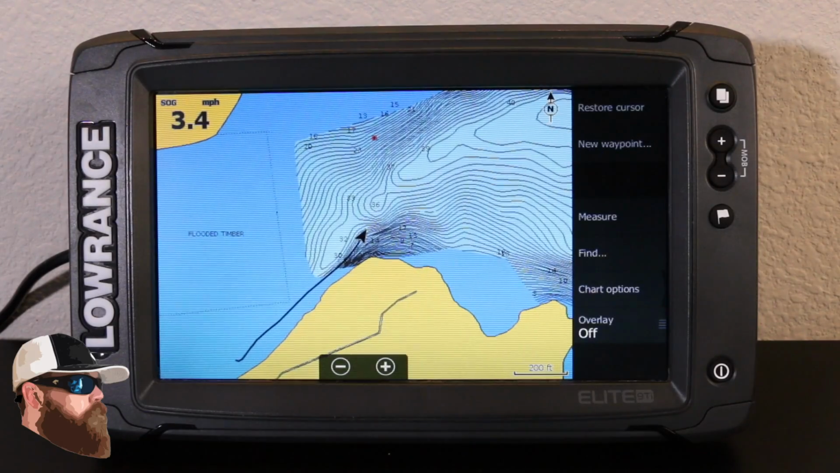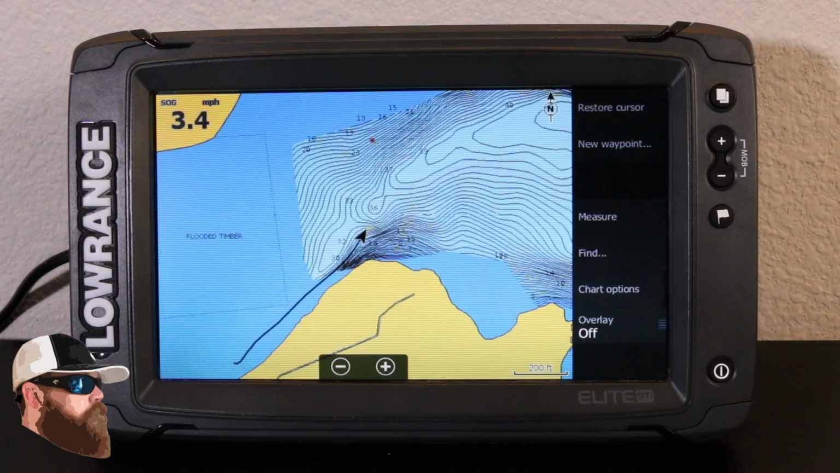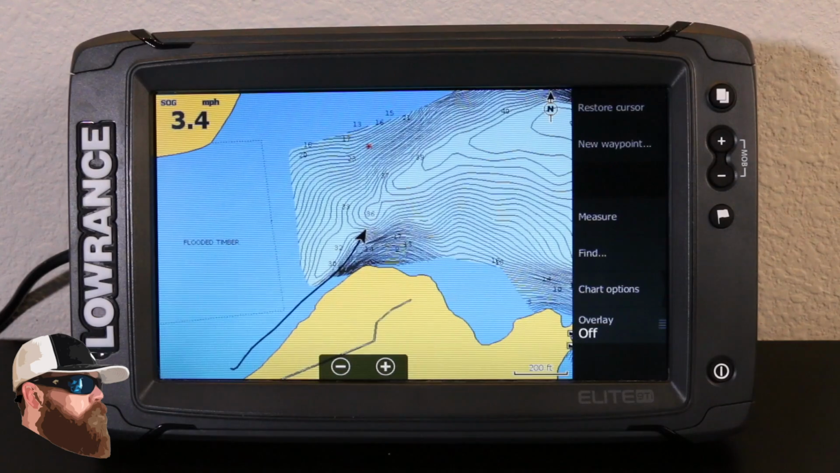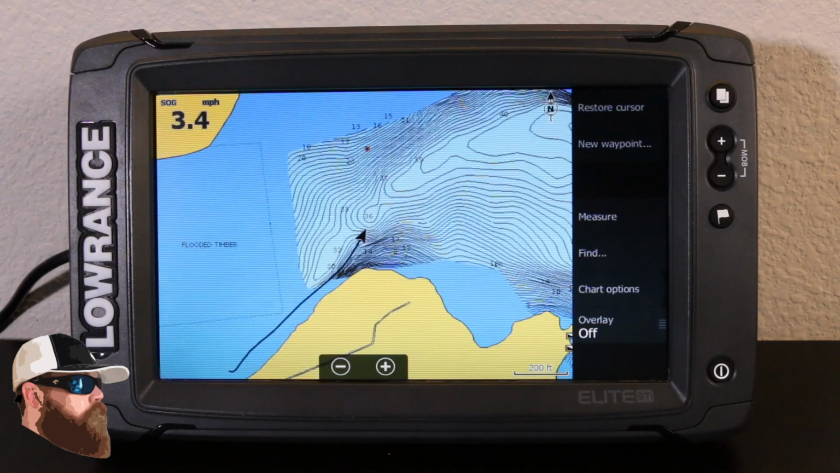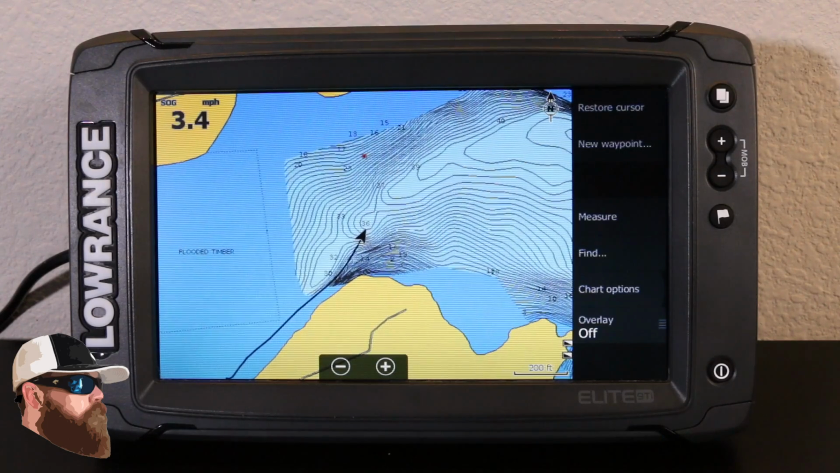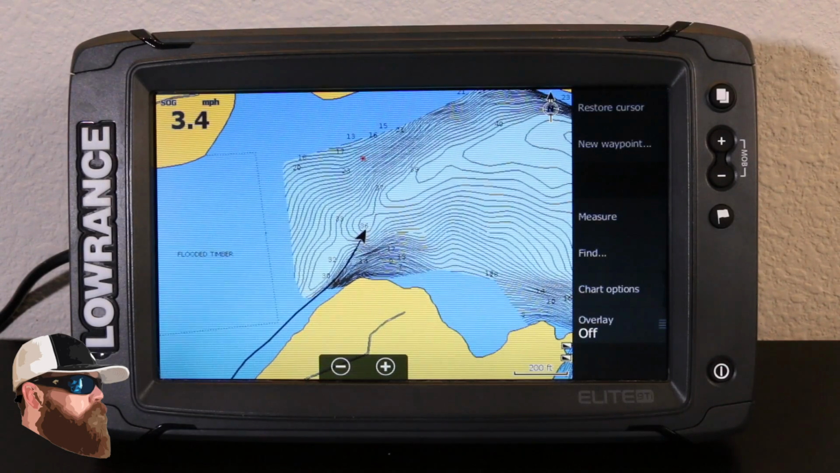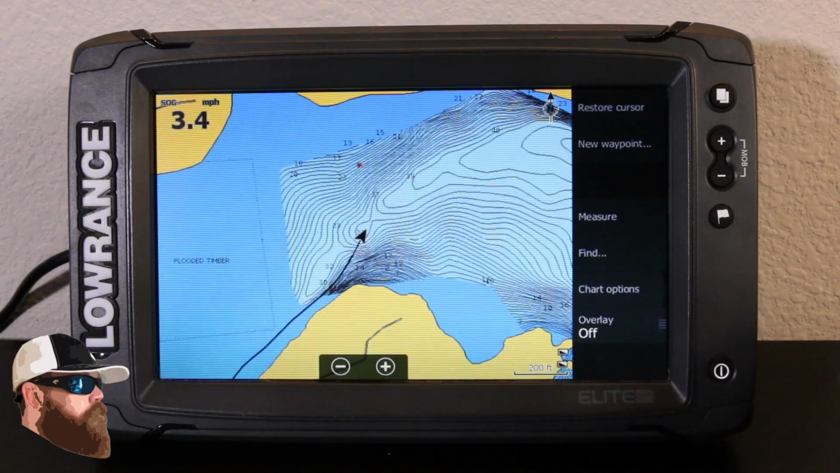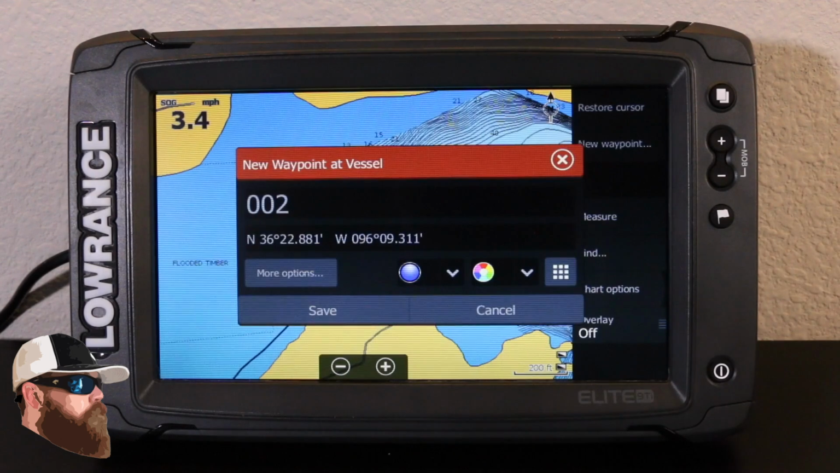Alright guys, so let's take a look at the very first option when it comes to setting a waypoint. You're driving along, looking at your map page, and as you go, you see something that you like. Our little cursor is coming up on a little hump, so I'm going to hit that flag button.